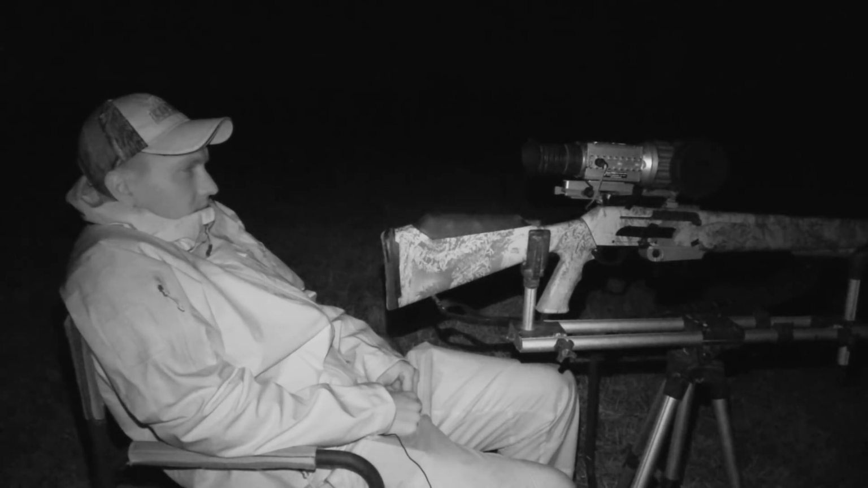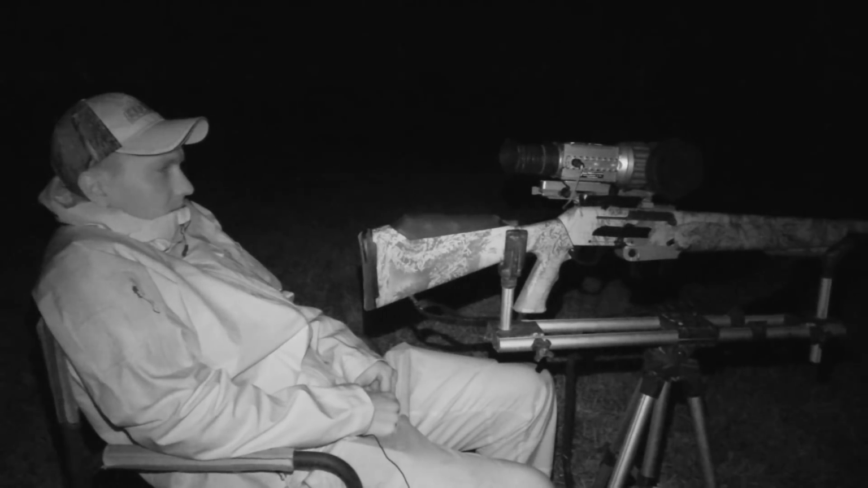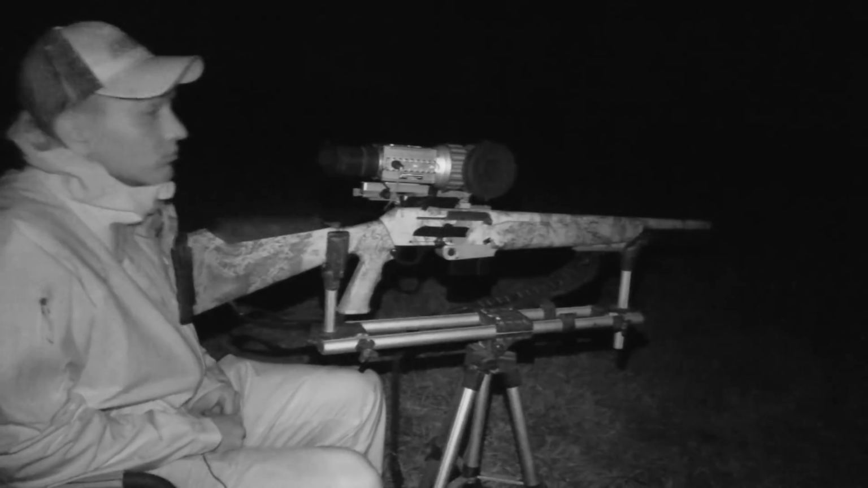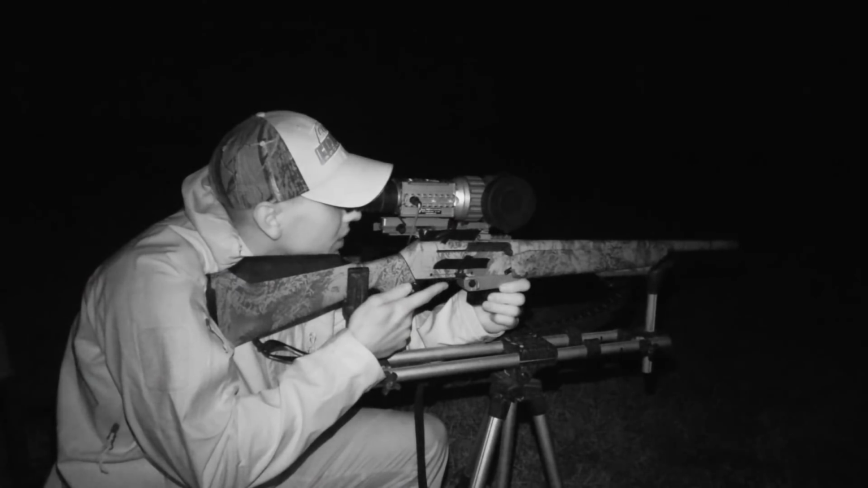With Lane behind the hog stalker, it was our last sit of the hunt, and we were hoping for just one more hog to come in. Hey, there's pigs. 1, 2, 3, 4, 5, 6. There's just so many of them down there. I can't really pick out a big one. They're all about the same size.